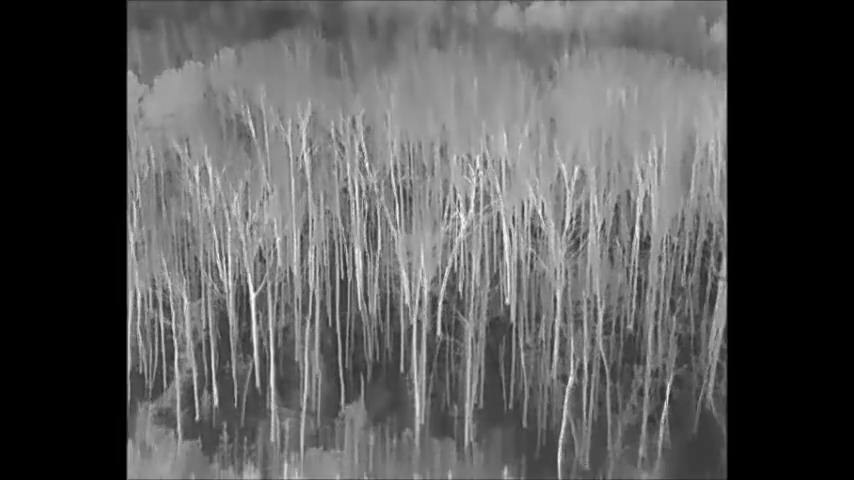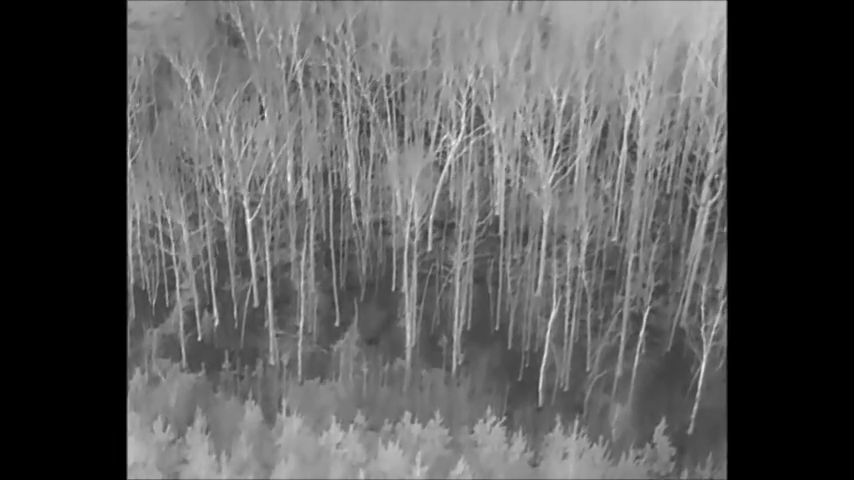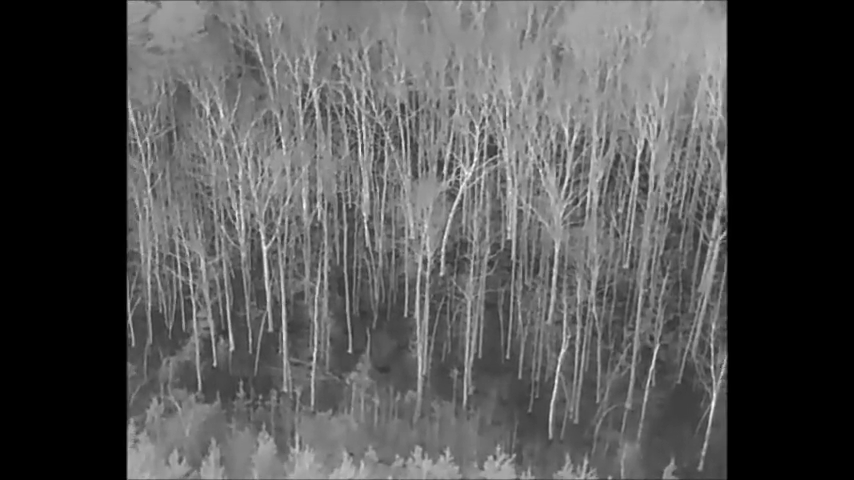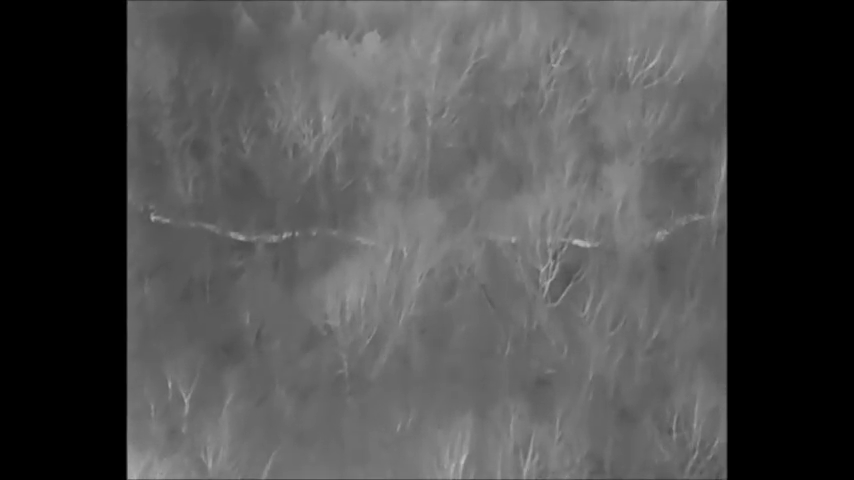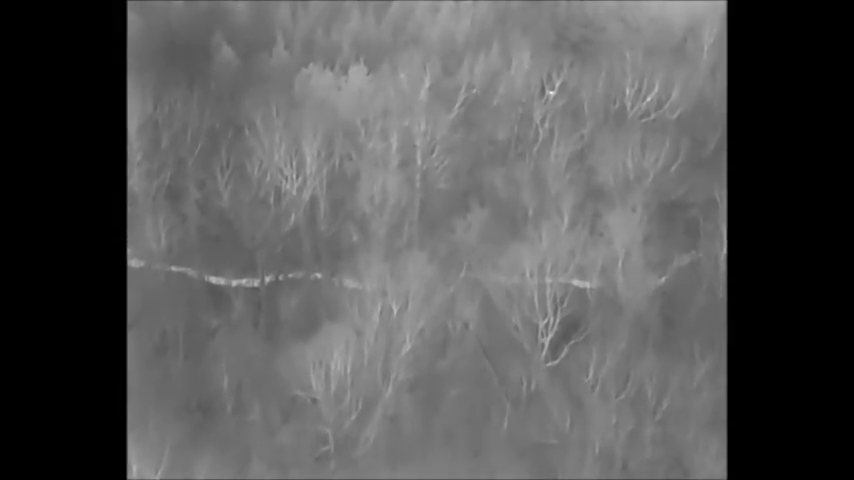All right, what you're viewing here is the scene from a drone. It has a thermal camera on it. And at this point, we have Chad in the woods. He's at the last point where he saw blood. Blood trail ran out. And I've advised him, once he hears the drone coming, to start waving his arms and let us know where he is. That way we can kind of vector in on him, make it more efficient search for this deer.